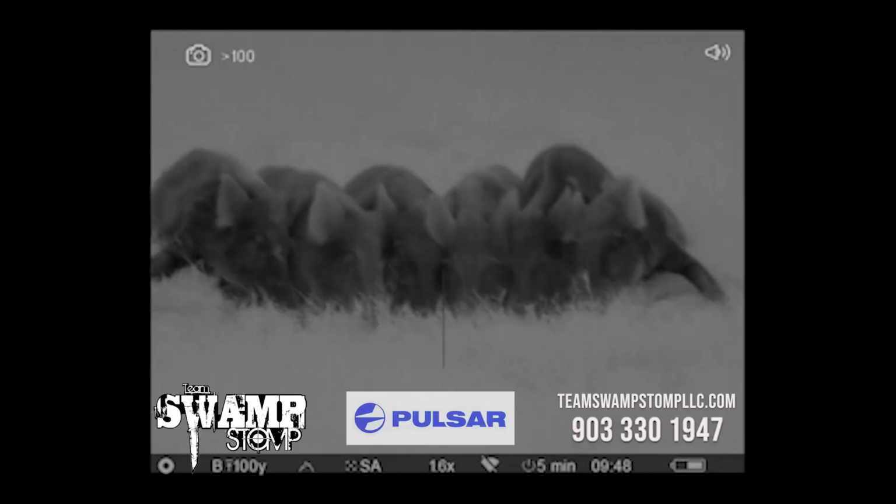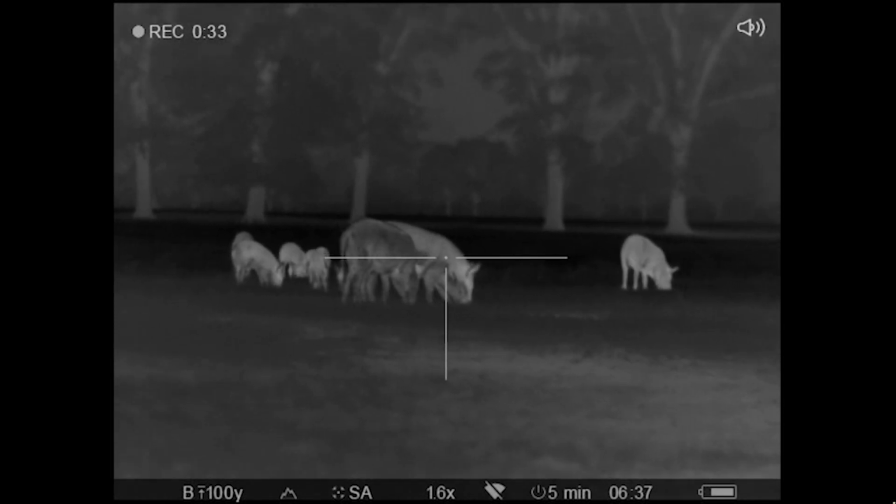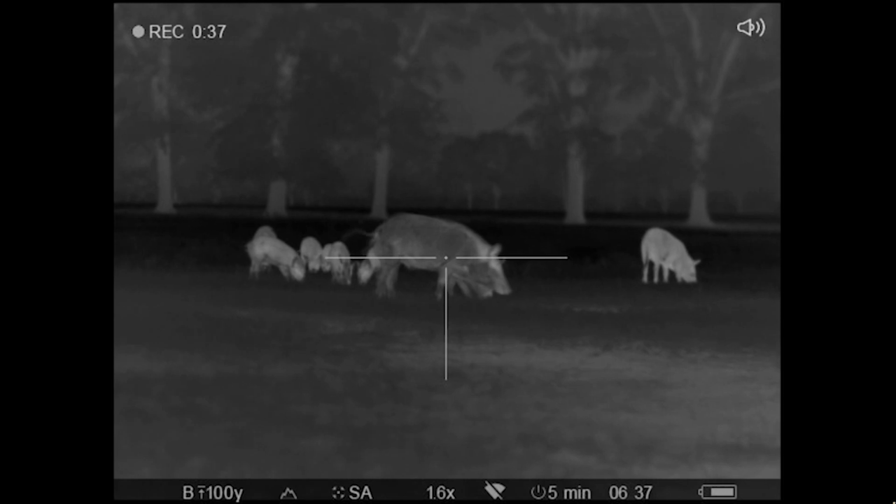Basic operation, how hard is it to set one up before you get ready to put it on the weapon to go out? It's really not hard. They do a great job in their manual of giving you some things to go through. That's always a great part of buying from a smaller dealer like us, or the other smaller Pulsar dealers out there, rather than a big box store. My customers can call me at 8:30 at night and go, man, I'm out here and there's hogs in front of us and I can't get my scope. You know, they can kind of reach out to us that way.